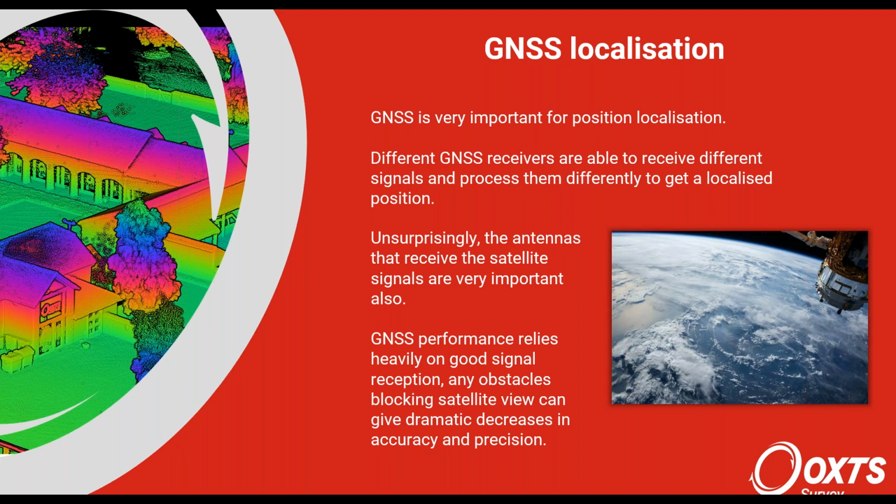There's nothing that can really compare to it outdoors at this point. As long as there's view of satellites in the sky, GNSS is going to be the greatest way to navigate at this time still. And so we're going to just think briefly about what it's doing.